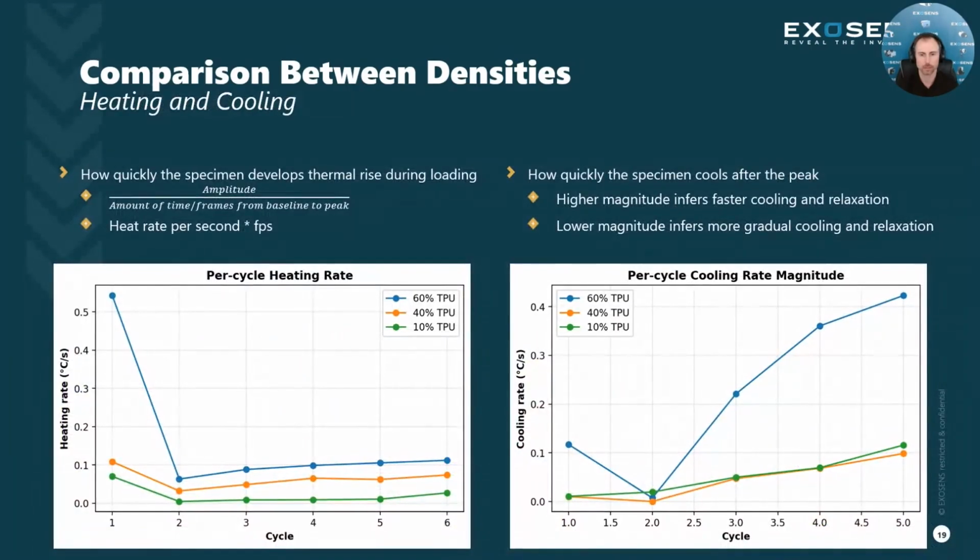I'll go through now just a couple of plots to help paint the picture and dive into a couple more metrics here. This would be just heating and cooling. So we're looking at how each of those different density materials heats and how it cools. Okay, and then afterwards we'll look at the recovery aspect of it.